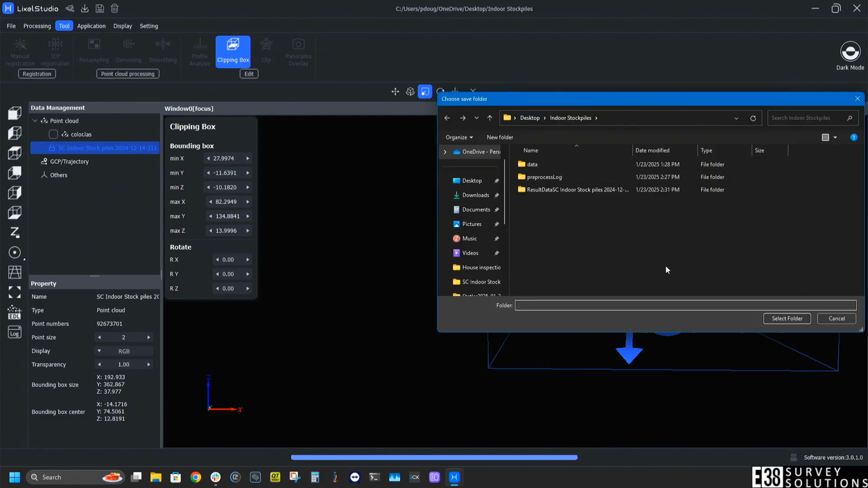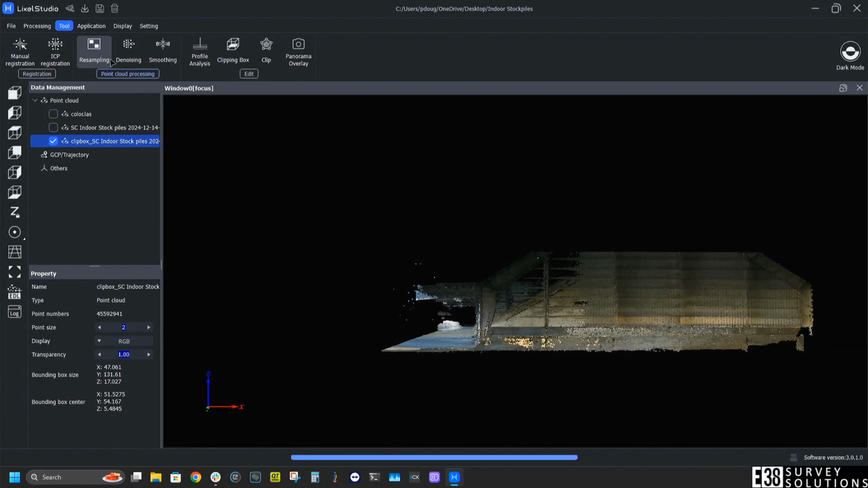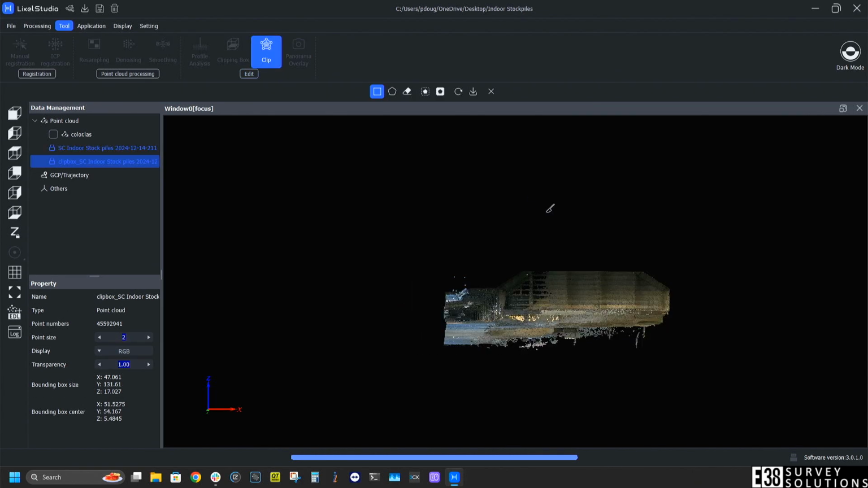Now that it's a little more manageable, we can run some more processing for denoising or smoothing or resampling. We can also make additional cuts based on what we want the final LAS to look like.